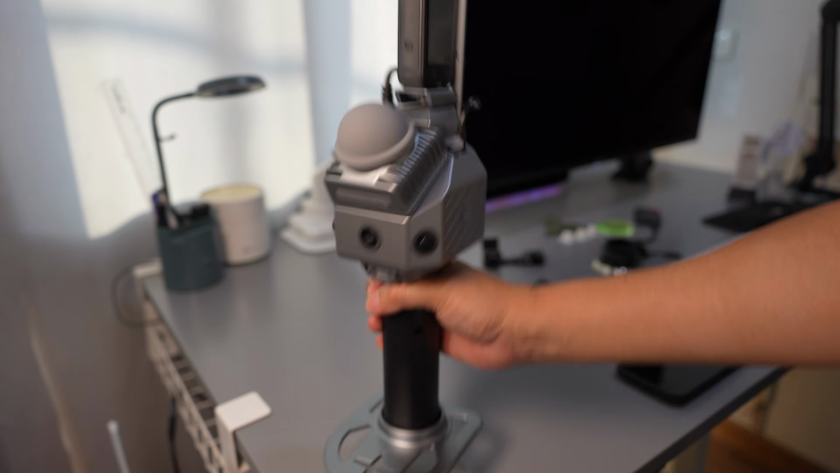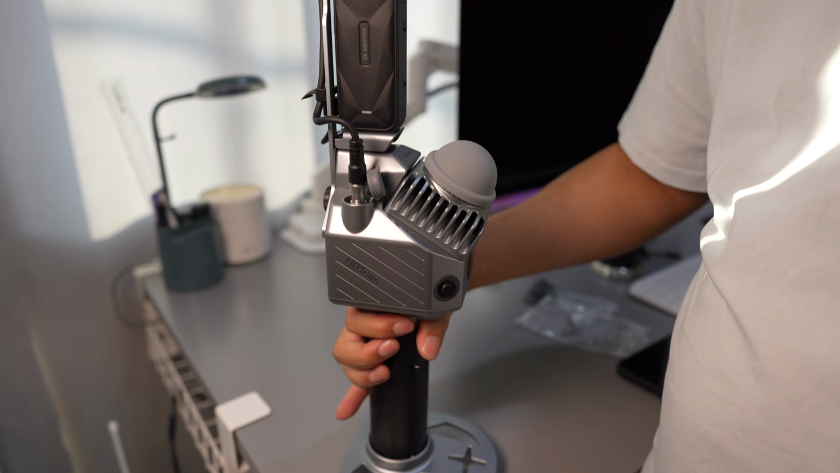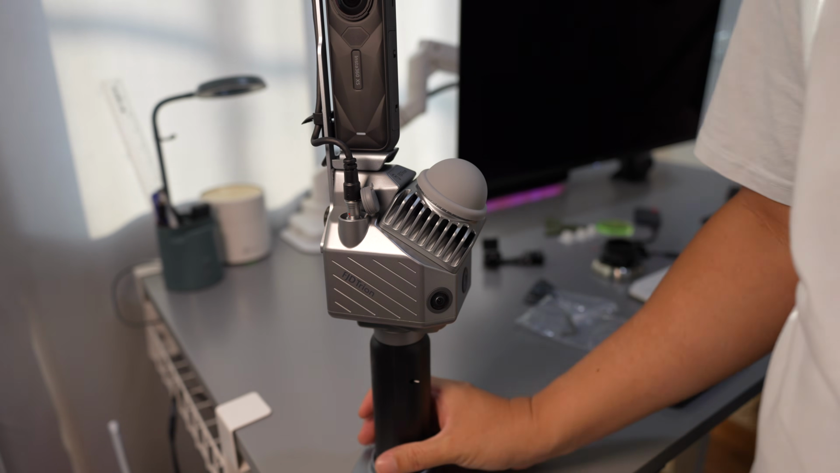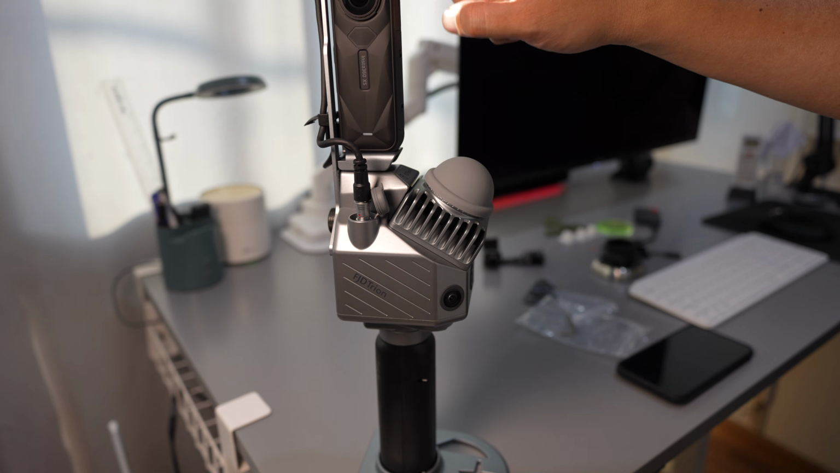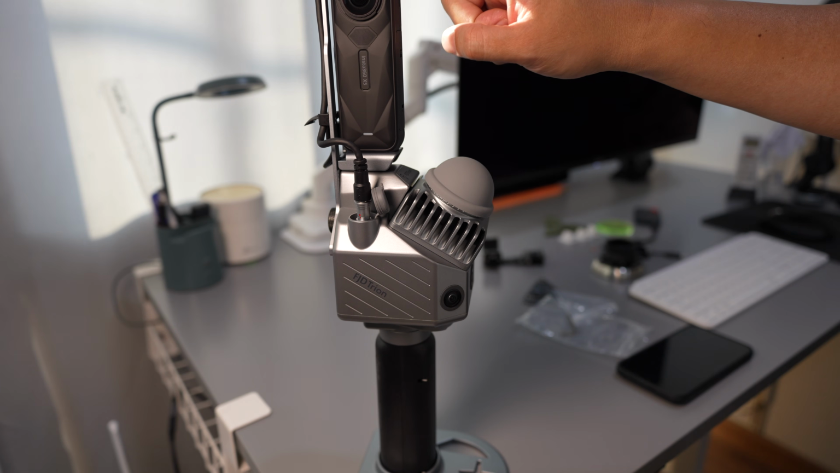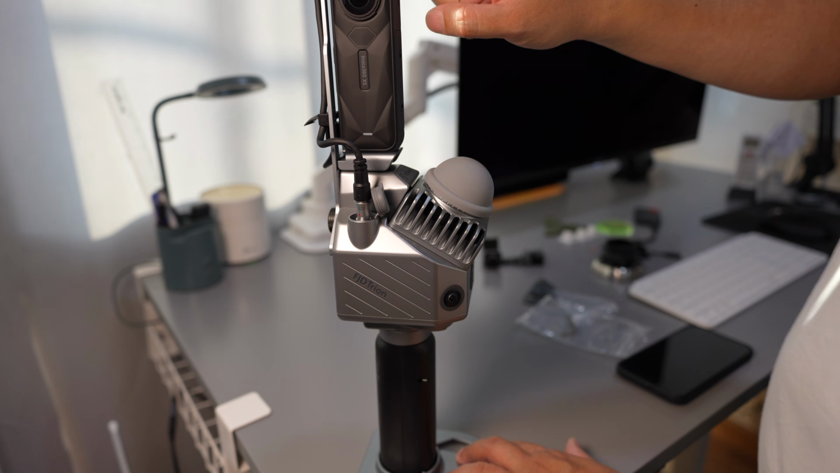So if you do not intend to use this for 3D or making a Google Map presentation style, I recommend that you choose the version that doesn't come with the Insta360.